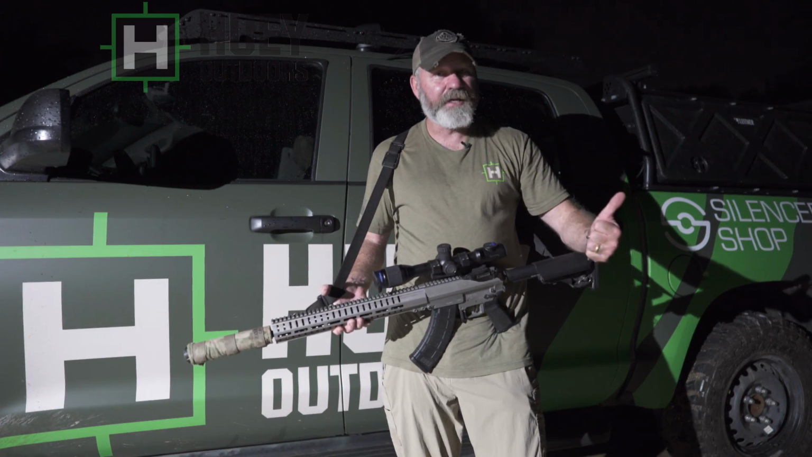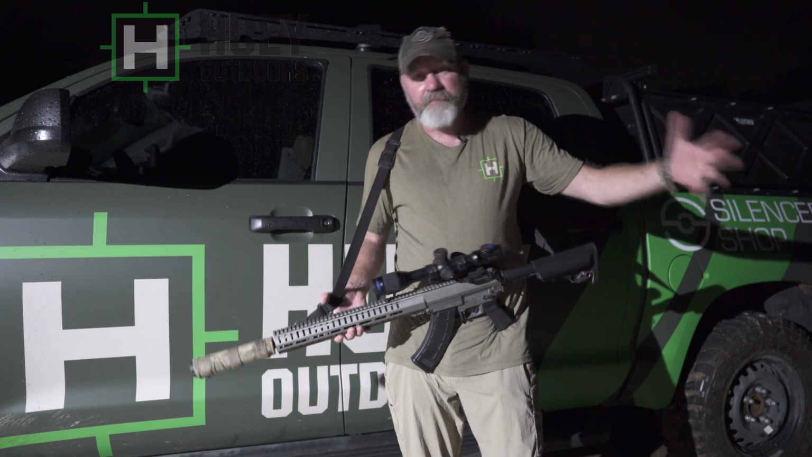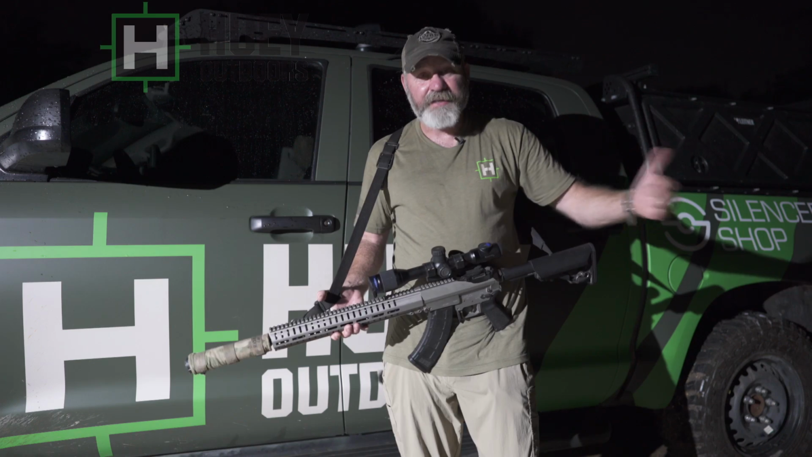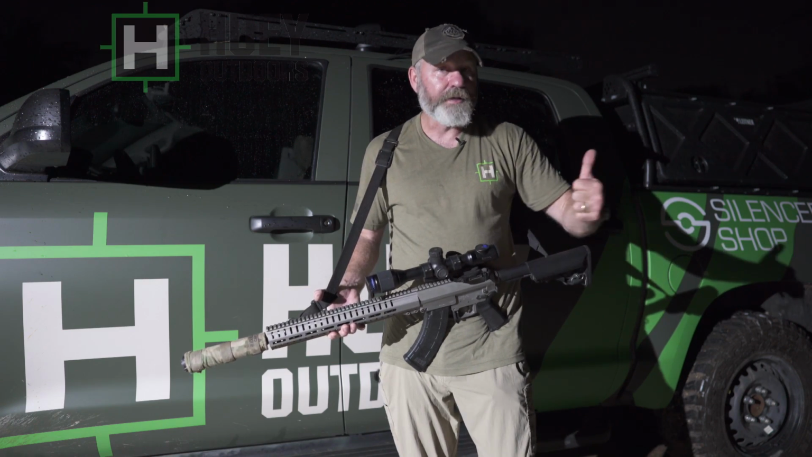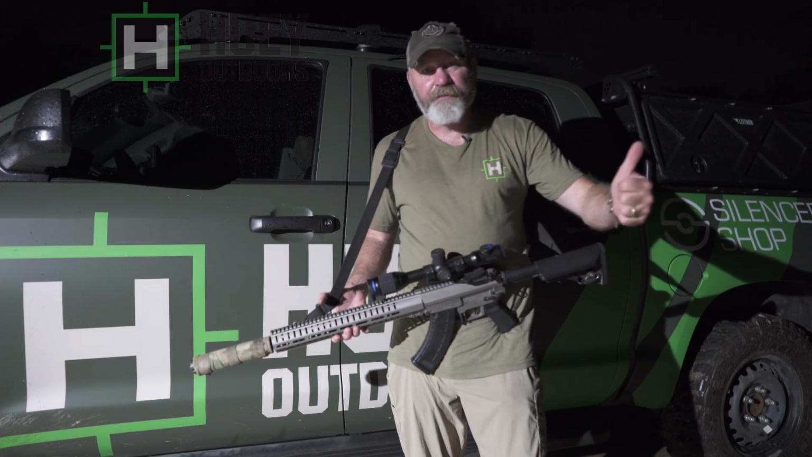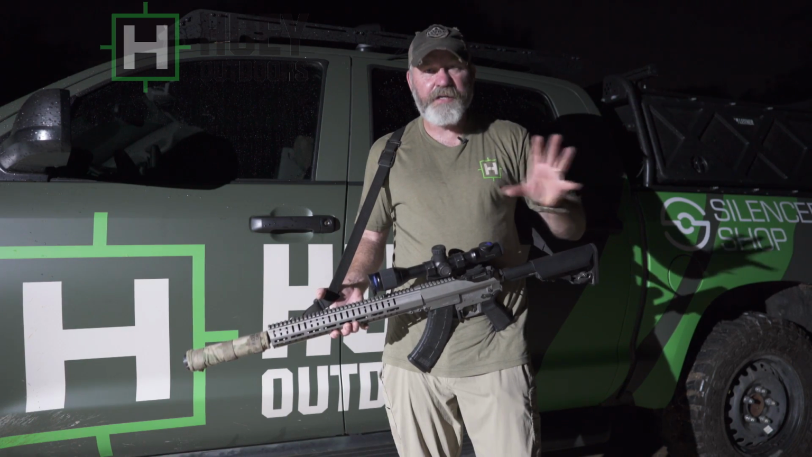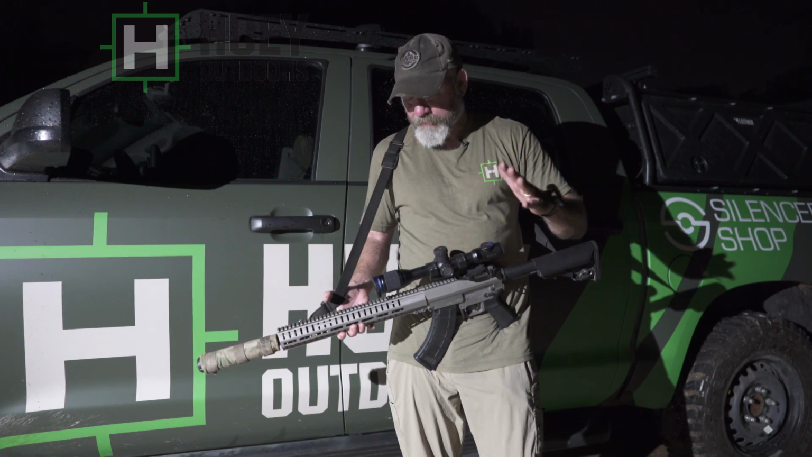I really think the XM30, for guys here in Texas that are mostly hunting pigs in open fields and taking running shots and maybe some up close stuff, is going to be the #1 seller at 3x. That's decent field of view. Still not ideal for a scanner, but it's decent field of view, decent magnification. I think 3 to 3.5x seems to me, in my opinion, an ideal magnification.